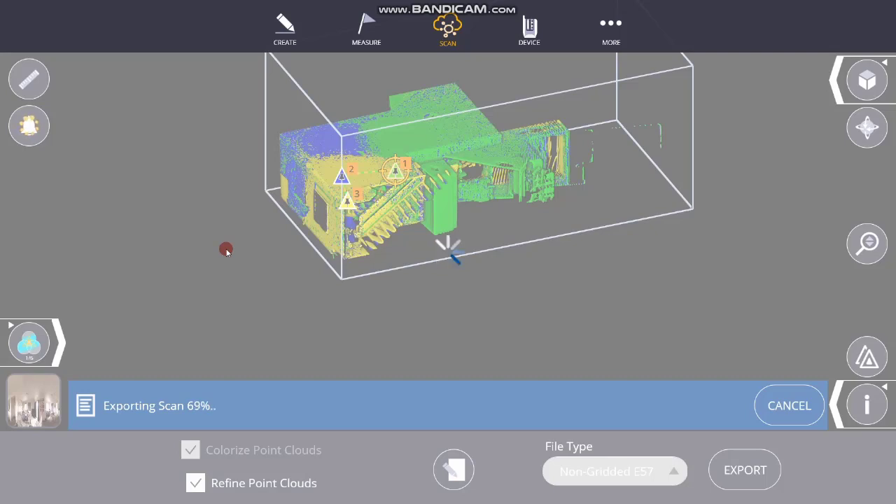Where we can pick it up, put it on a USB stick, and take it over to our drafting PC, or perhaps even draft it on the T10.